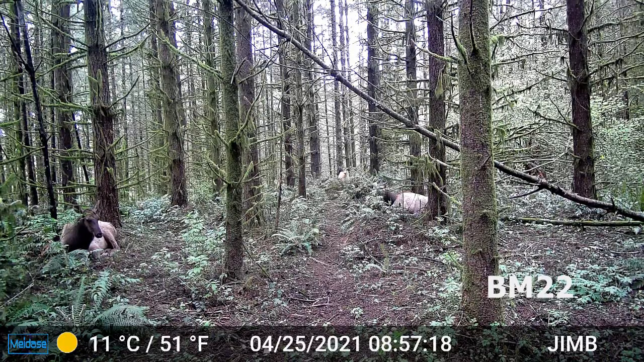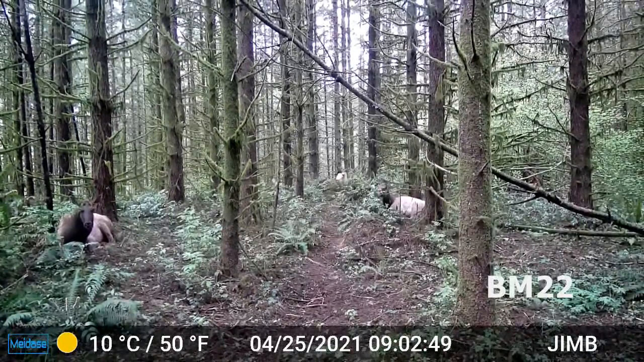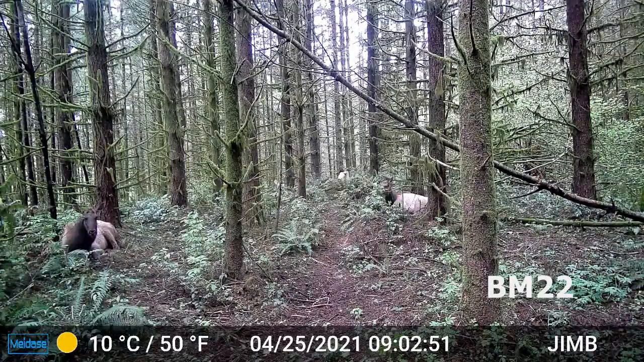We have about 16 cameras out now, and I say about because at any given time, between 1 and 3 of the cameras is not recording properly. The card's either full, the batteries are drained, or they just glitch out of nowhere and I get a bunch of 2-second long videos. Or we set up a camera and we get nothing when we come back in 2 weeks or a month, and there is no way that nothing happened.